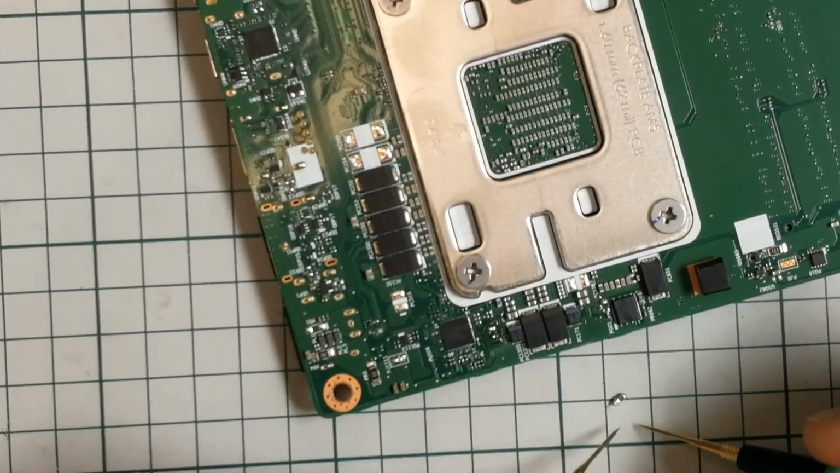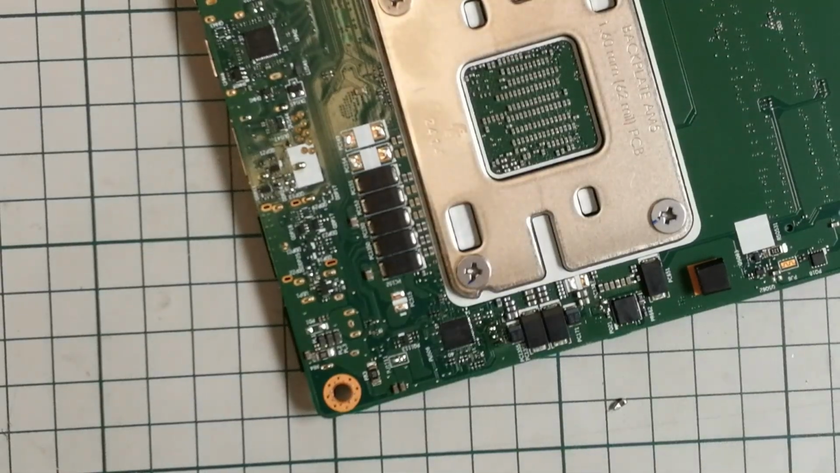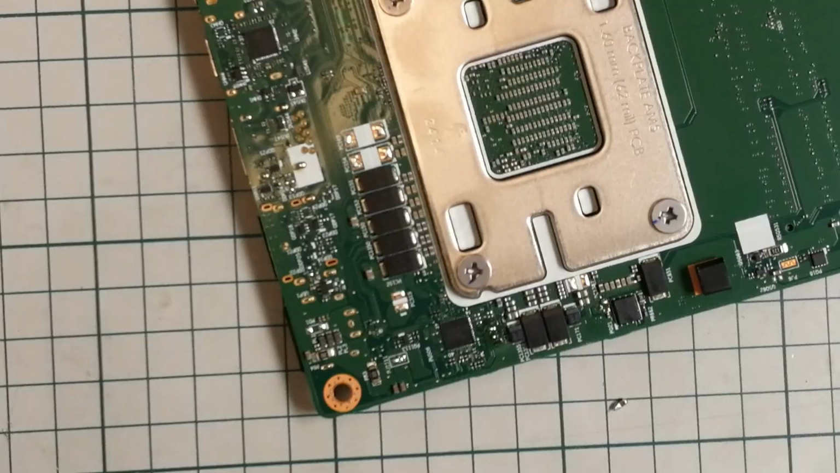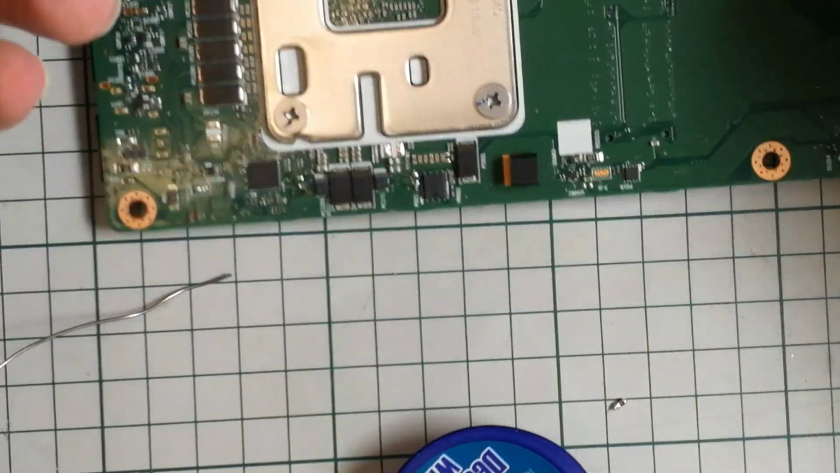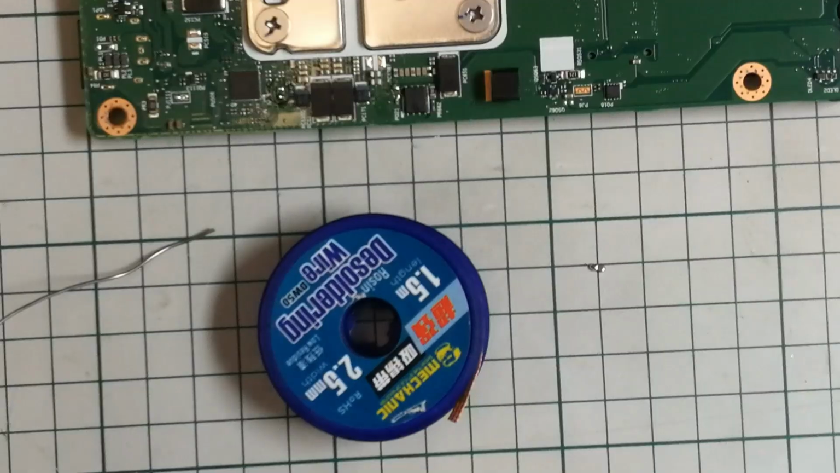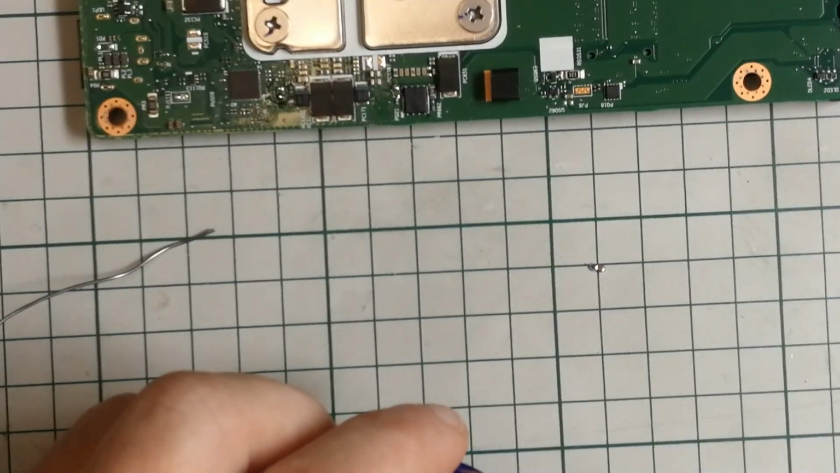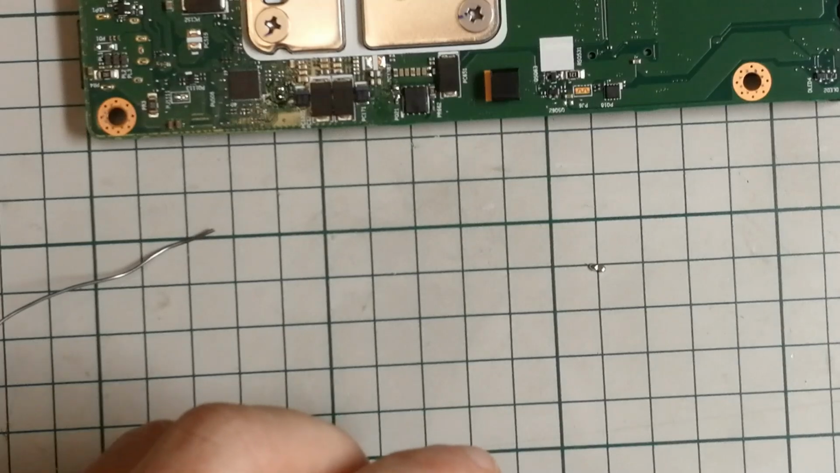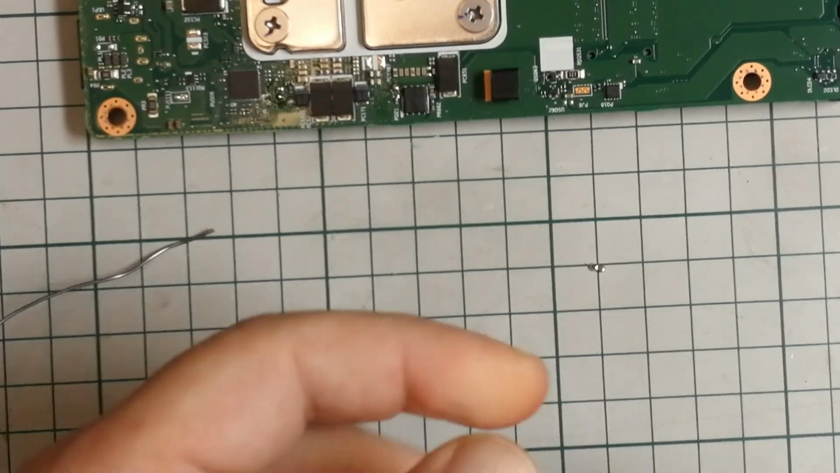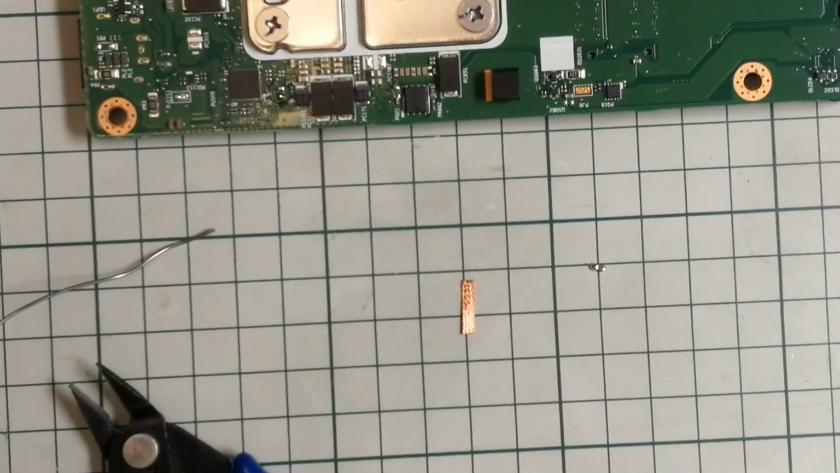Yeah, let's see if I can find the replacement. I don't think I'm gonna order. Maybe I will, but yeah. The board will go basically in storage until I get some replacement, some calipers to cut this, and let's see if we can clean it.